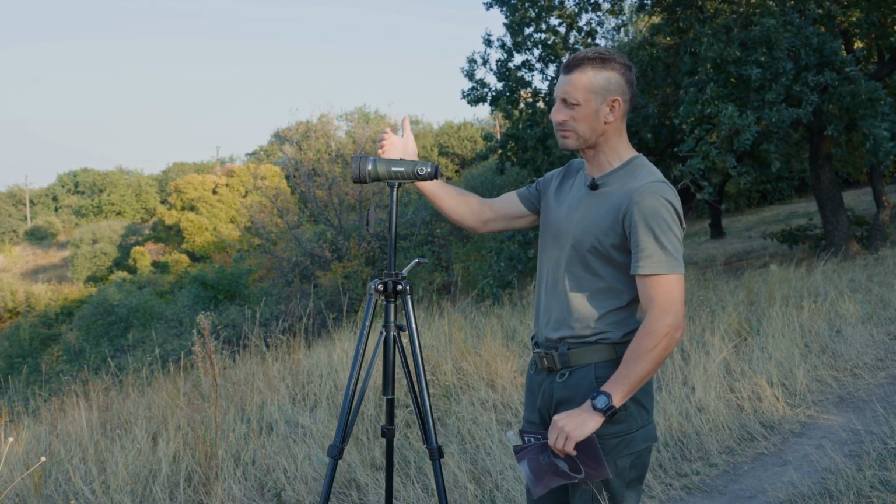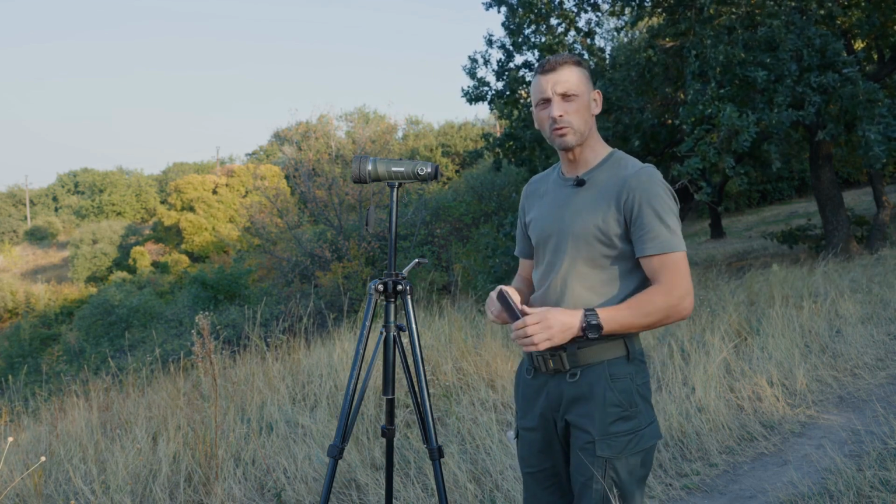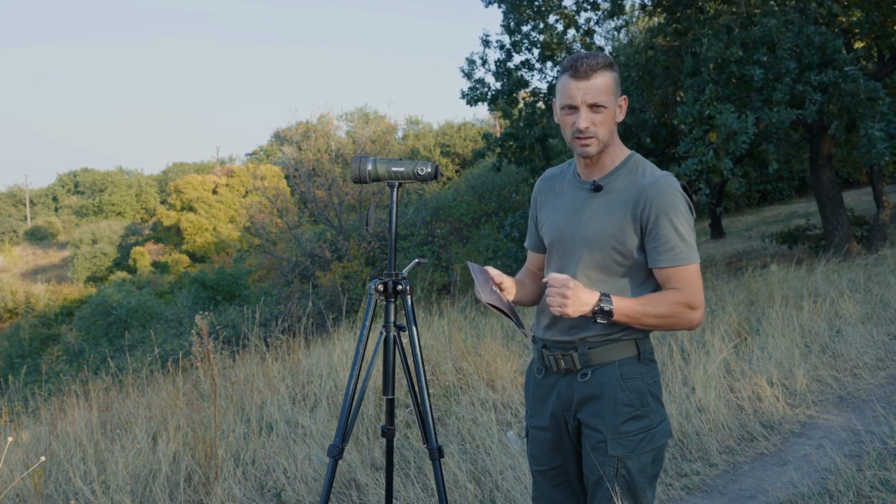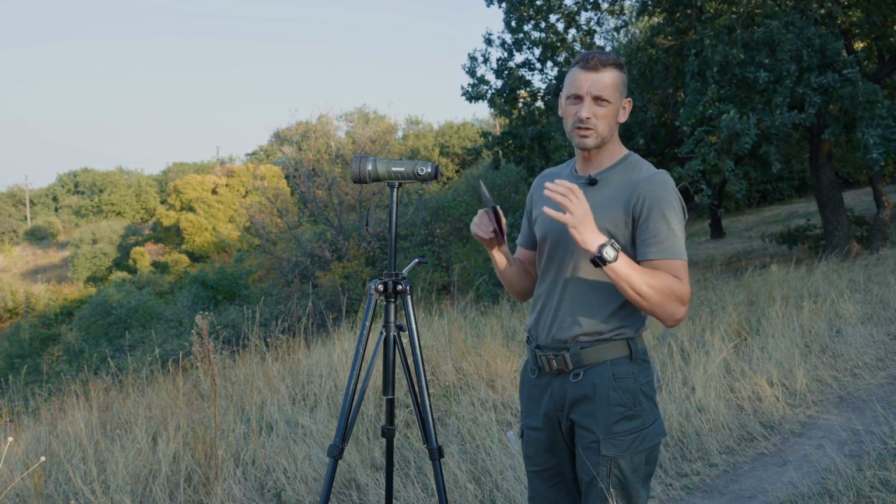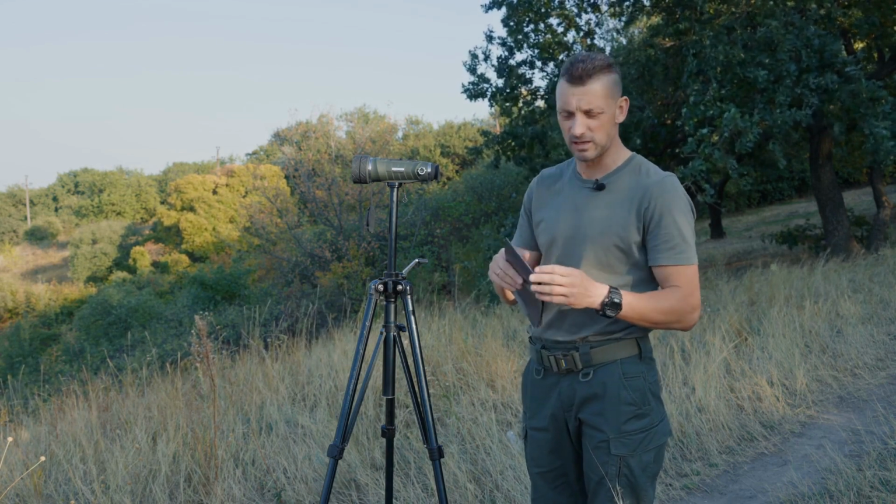Today we will do a small video review of the menu, that menu which you see in the Patriot 2 thermal monoculars as a green strip at the top of the screen. We will try to explain what each image means.